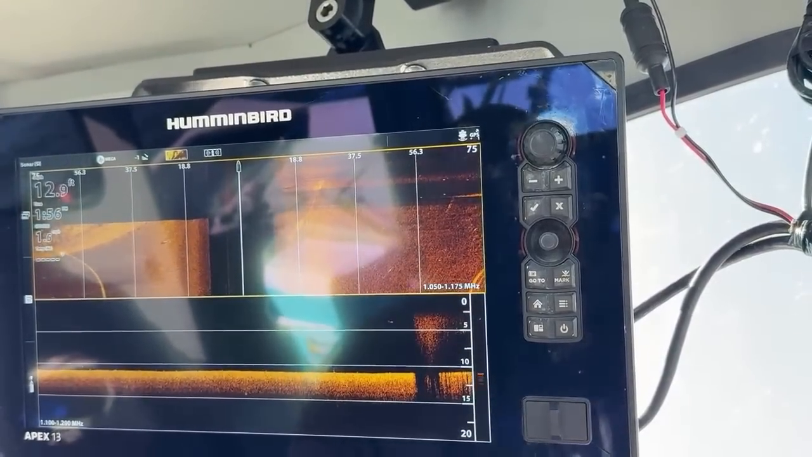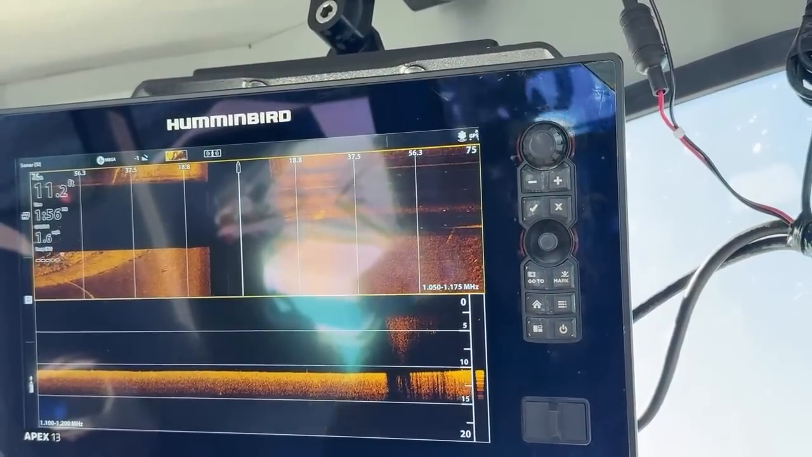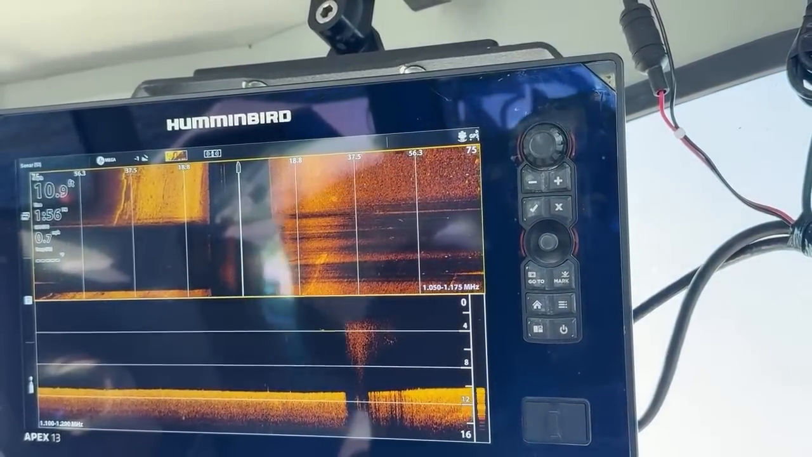We're backing up right now, so you're not going to see the screen. The dog's freaking out because he thinks I'm getting ready to park.